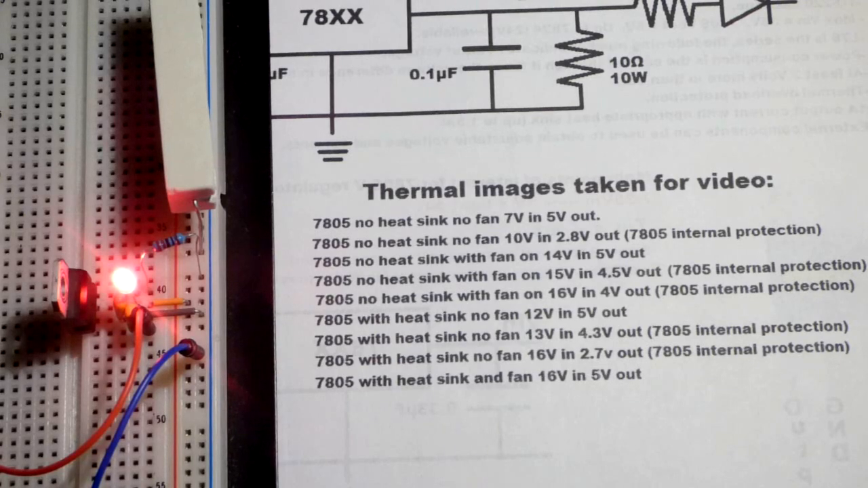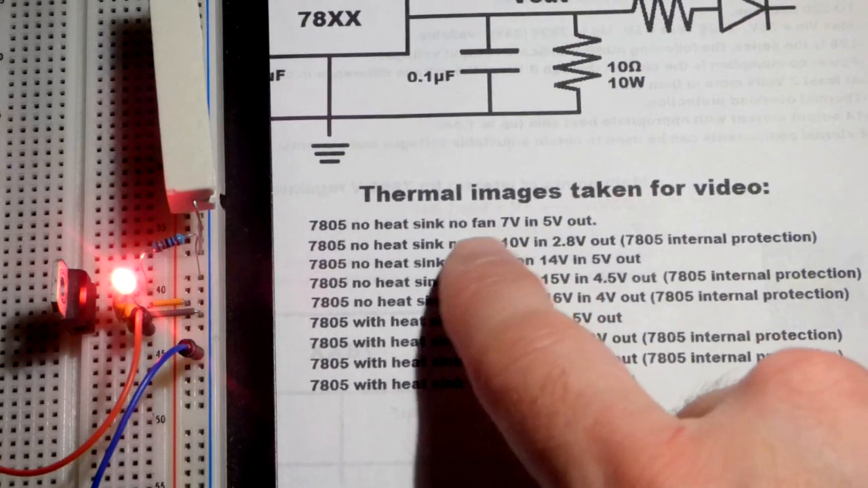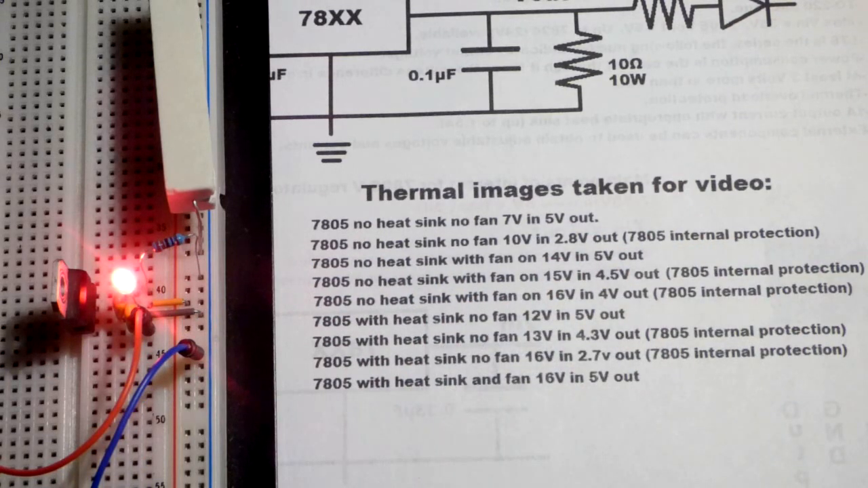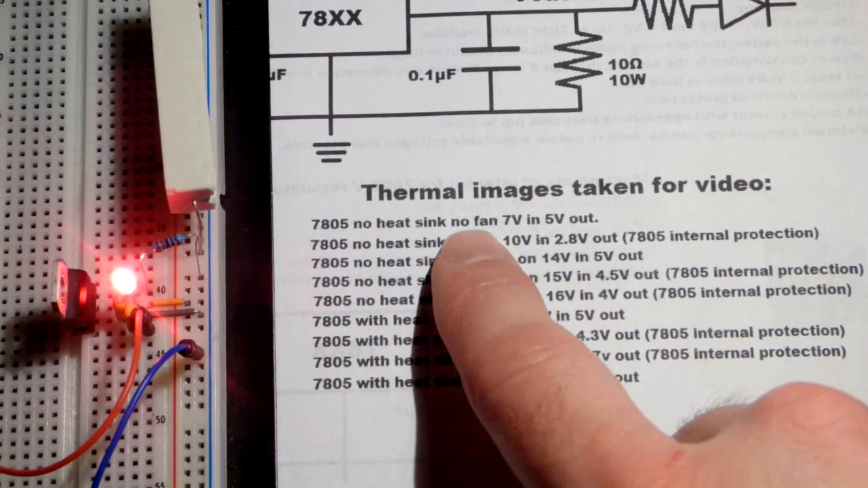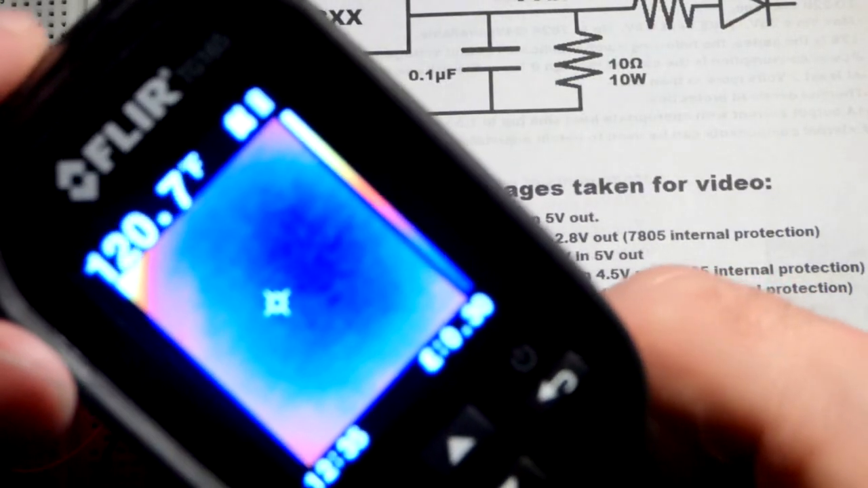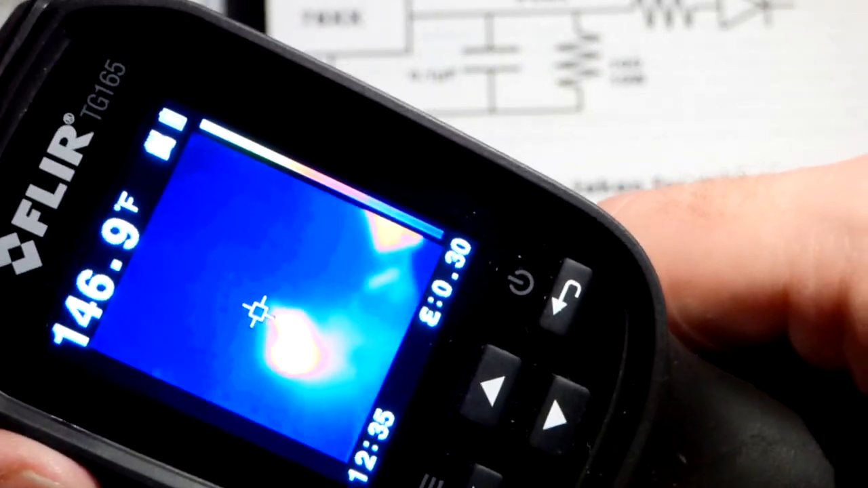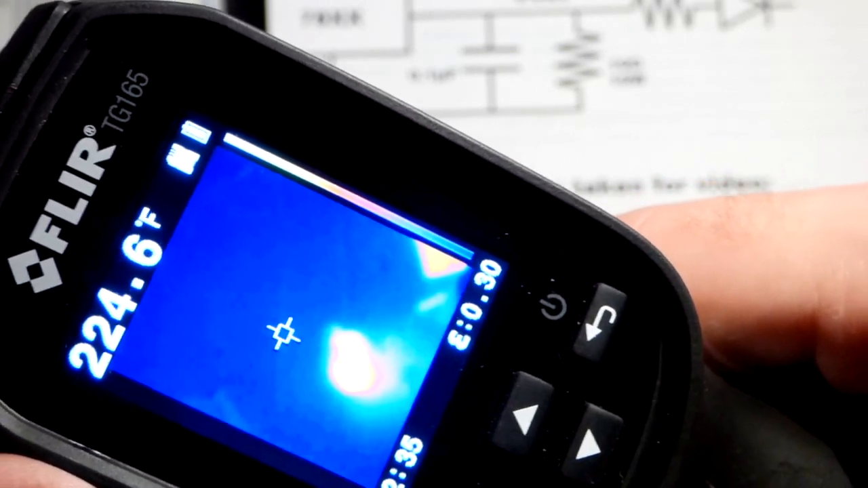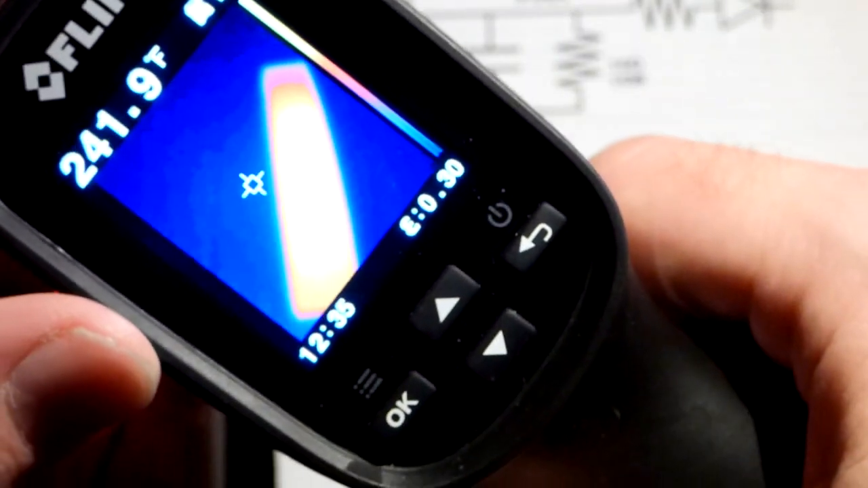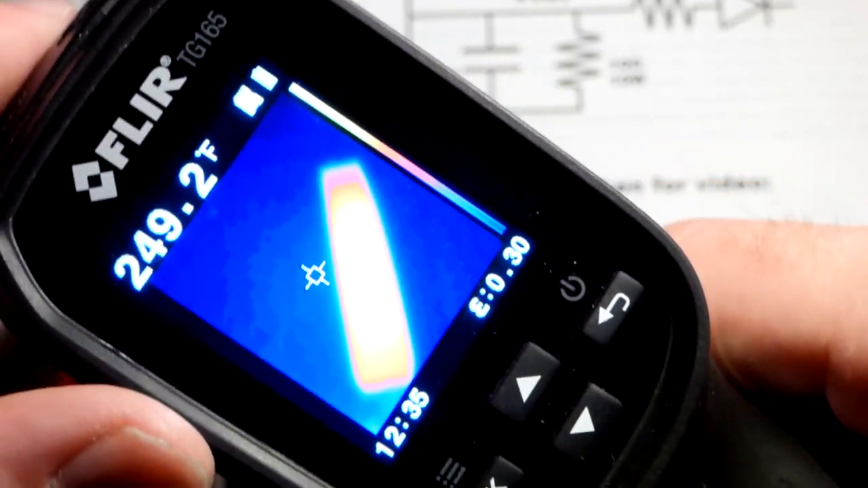So now let's get to the actual images for this video. So I got the setup I already talked about, and first I took an image of it with my thermal camera with no heat sink and no fan. So that's what we have now. I'll show you the actual FLIR camera I used, but the images aren't going to be picked up near as well on camera as they were in person. And so I tried to get the temperature. This is probably about 230 for the 7805, and then it looks like the 10 ohm resistor is probably about 280 degrees at that point.